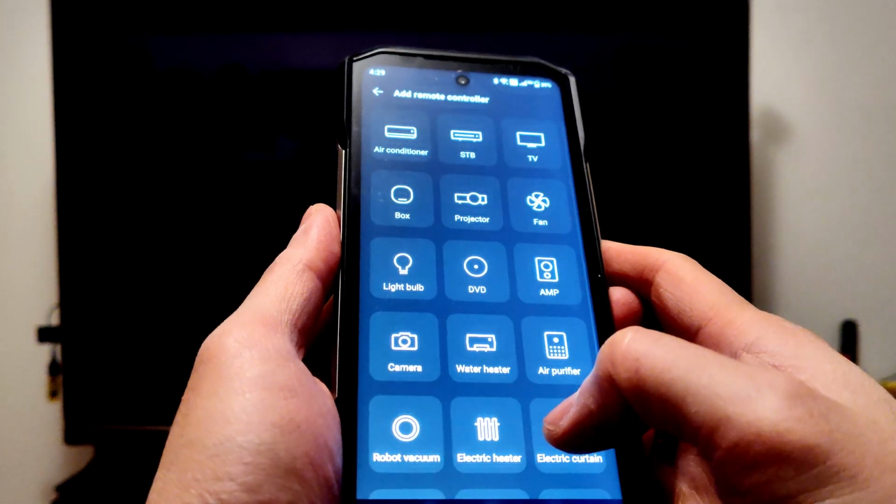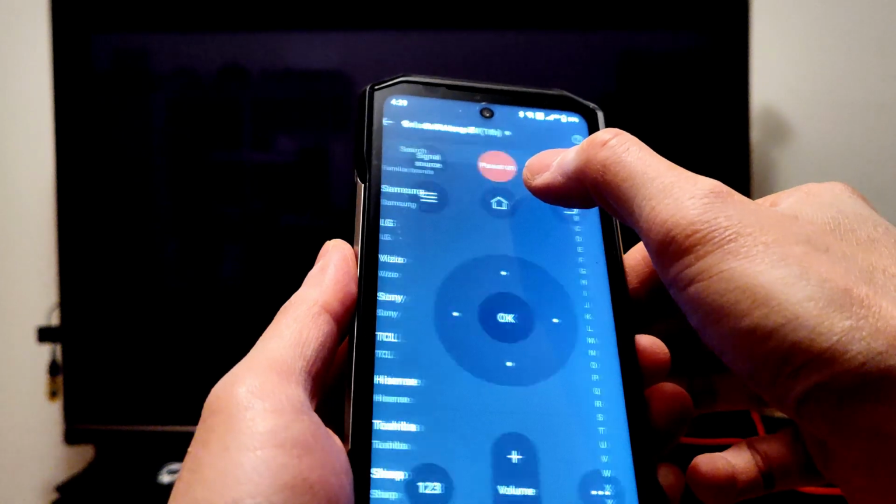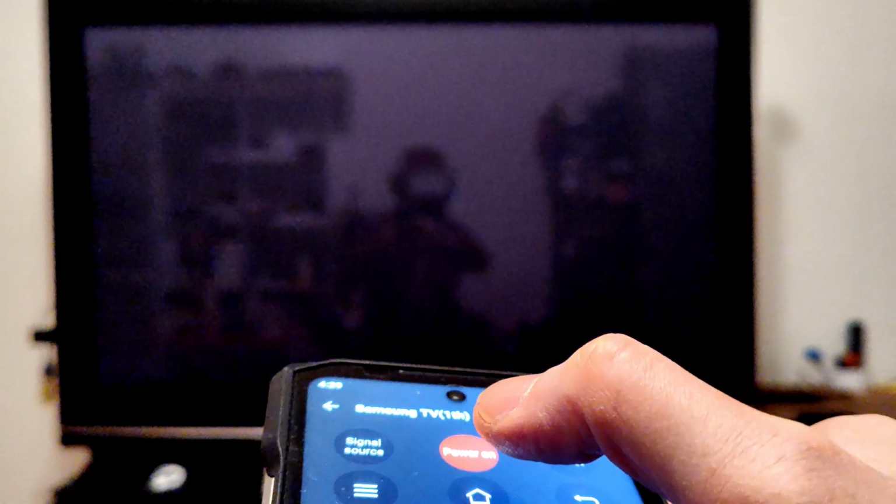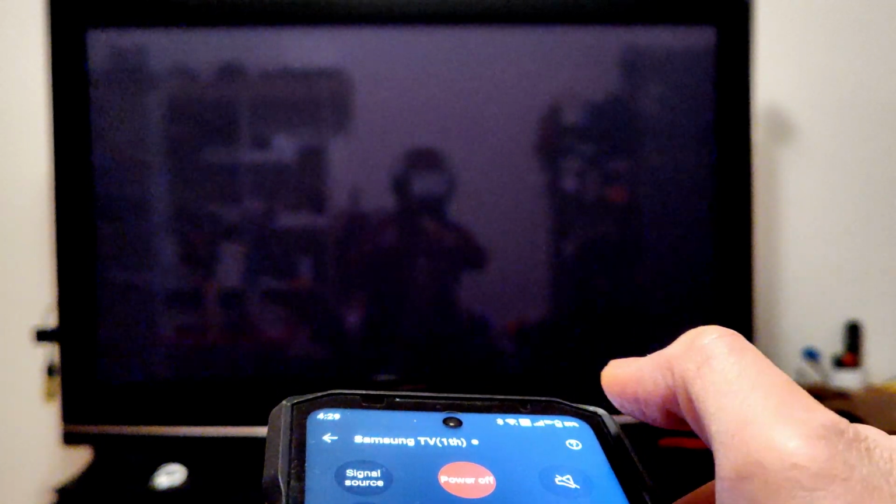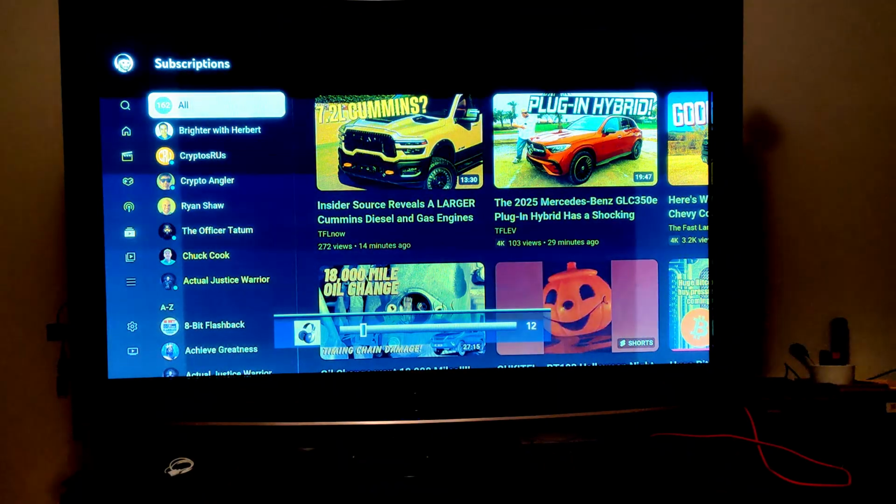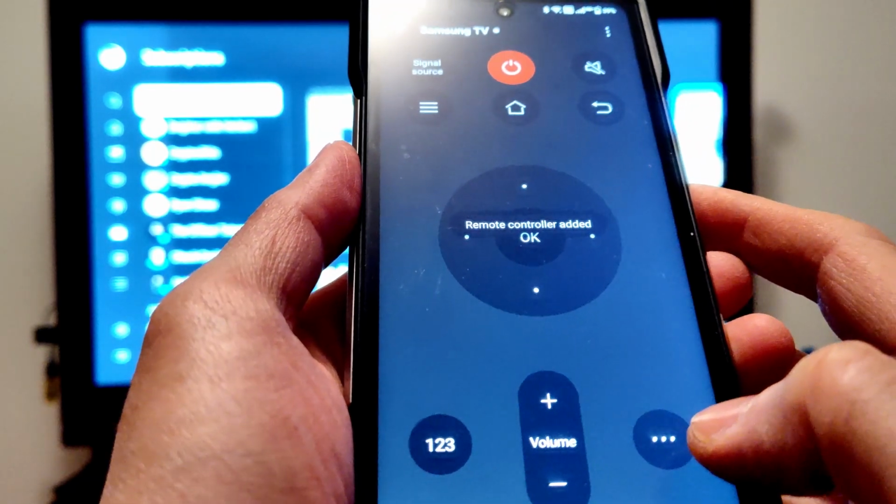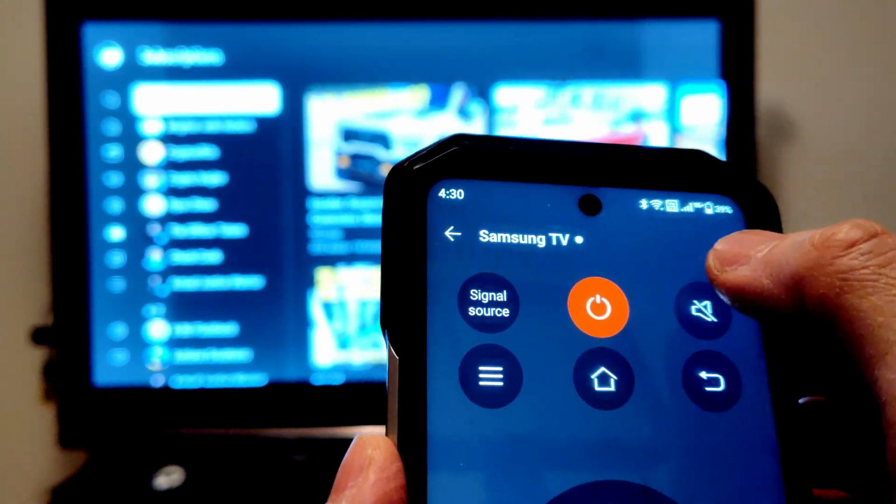It will ask you to select the type of device. Here I have an old Samsung Plasma TV. And it's currently off, so I've just pressed the power button, and you're supposed to press it until the TV turns on. Luckily for me, it turns on the first try. You can save the remote or try a different button to make sure you have the right remote control. Then you save it, and when you open the app, you just choose which profile to use. It's actually more useful than you expect it to be.